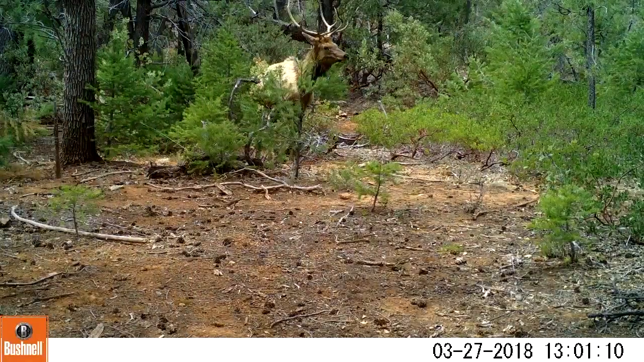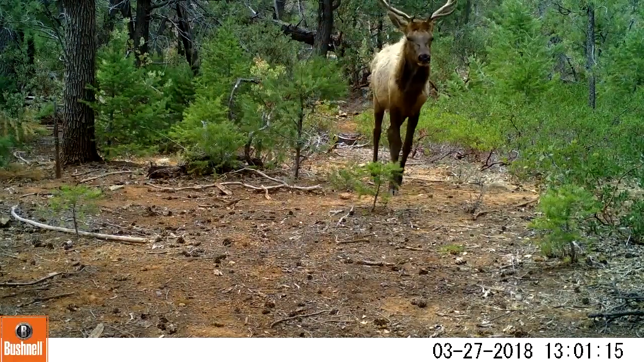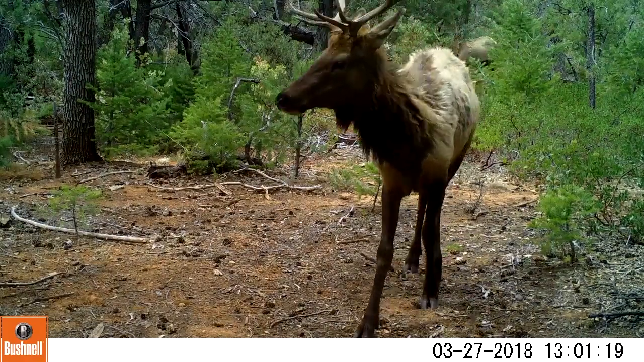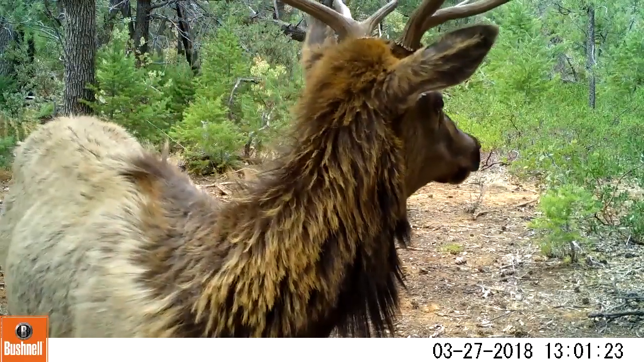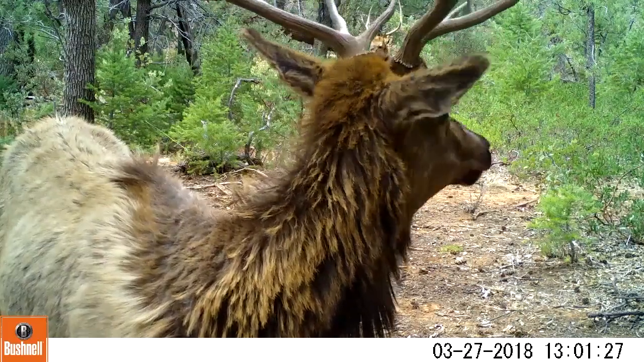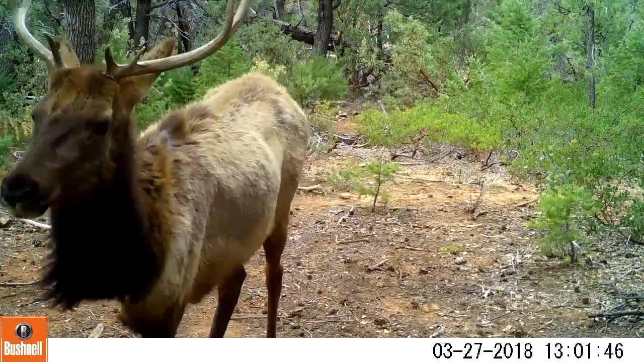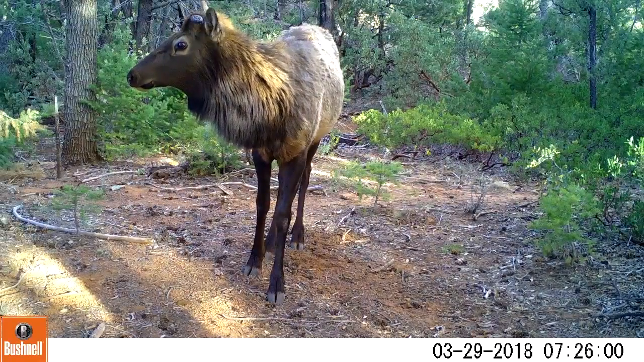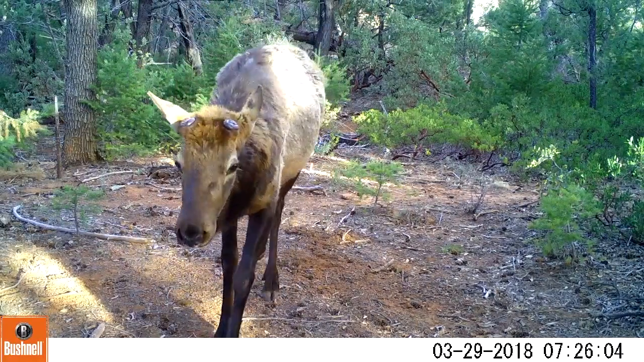Well, this is the camera 6 location, and here we have about 3 or 4 bulls coming in. I think I've actually captured them on one of my other cameras as well. So they've been roaming around this area. I did change this camera location up higher, and it appears that it's not catching all their antlers, obviously. And you're going to notice this bull has already lost his antlers, and as he comes by the camera, you're going to see that little knob there.